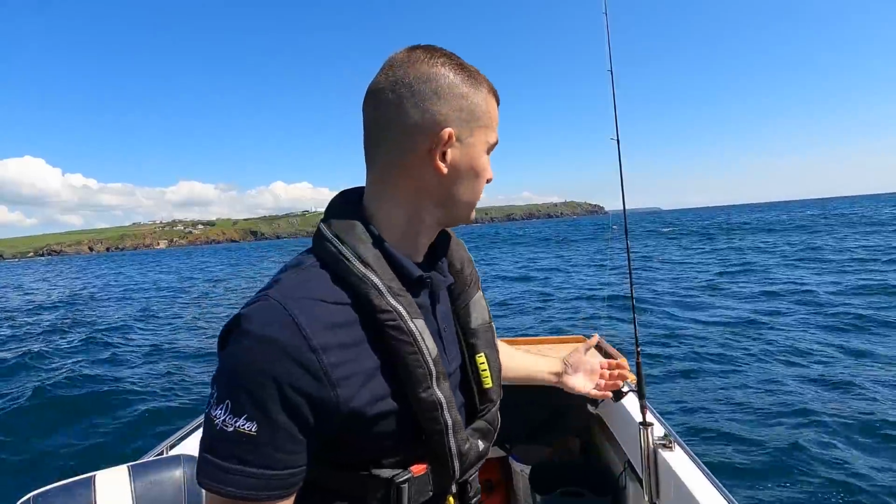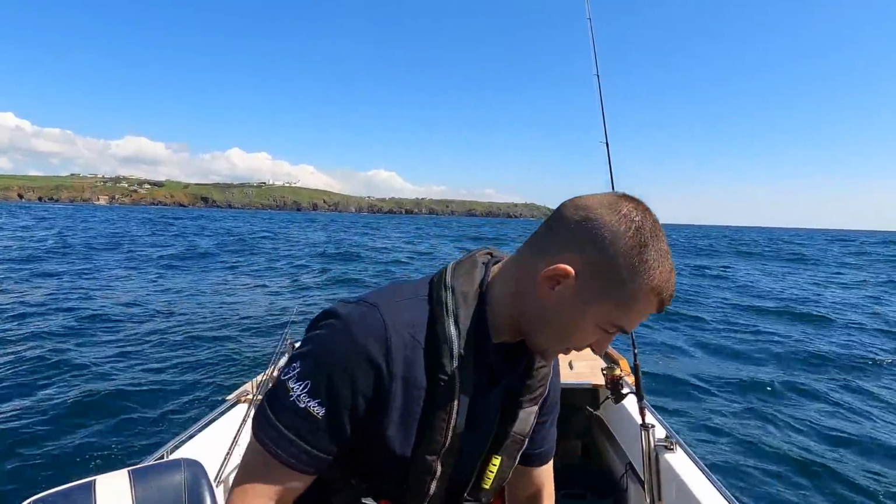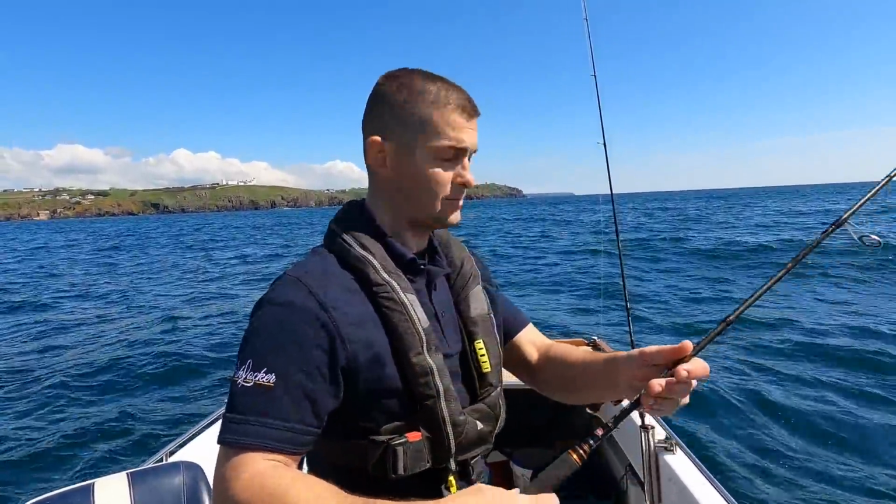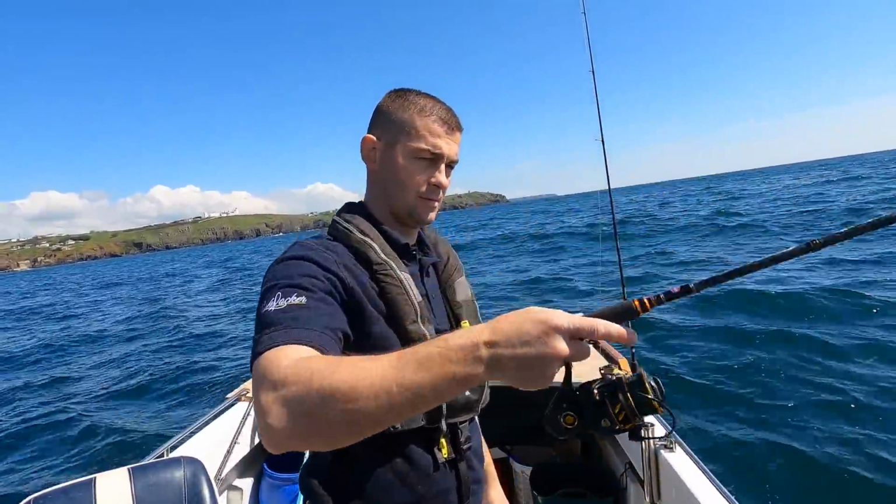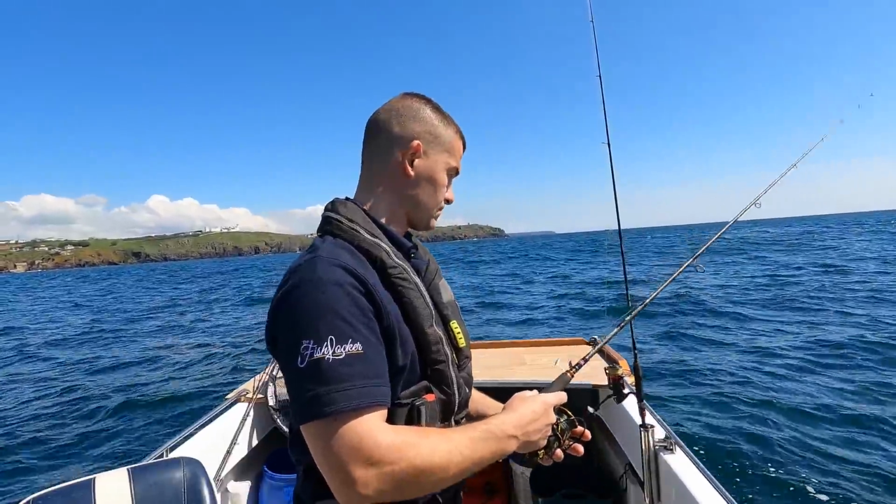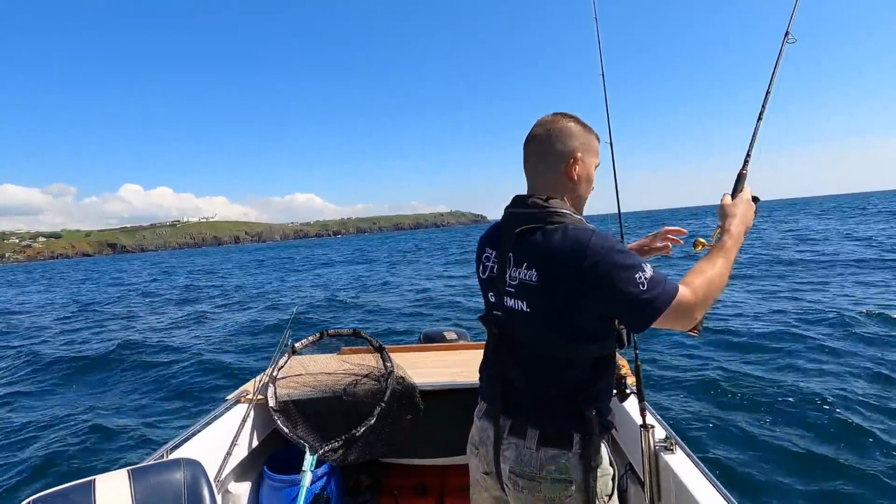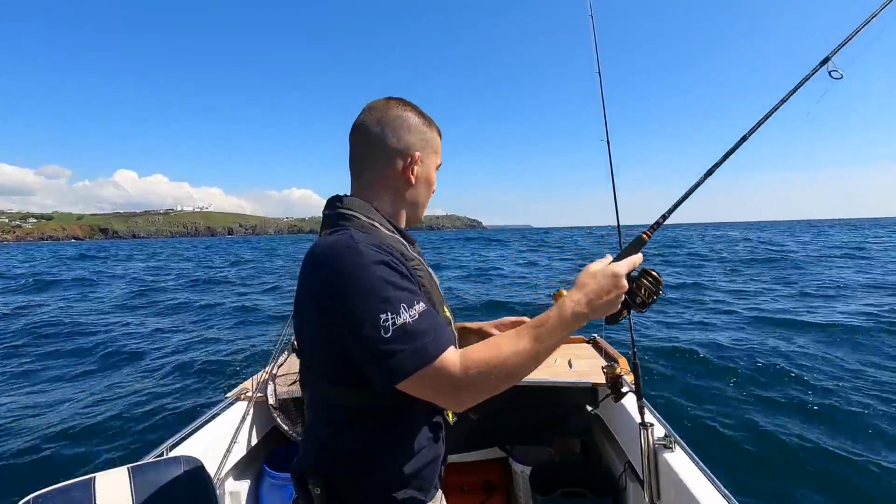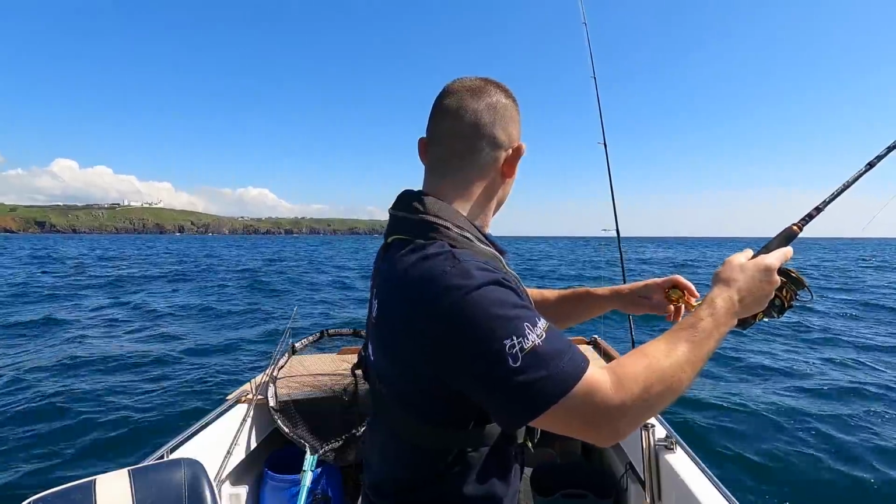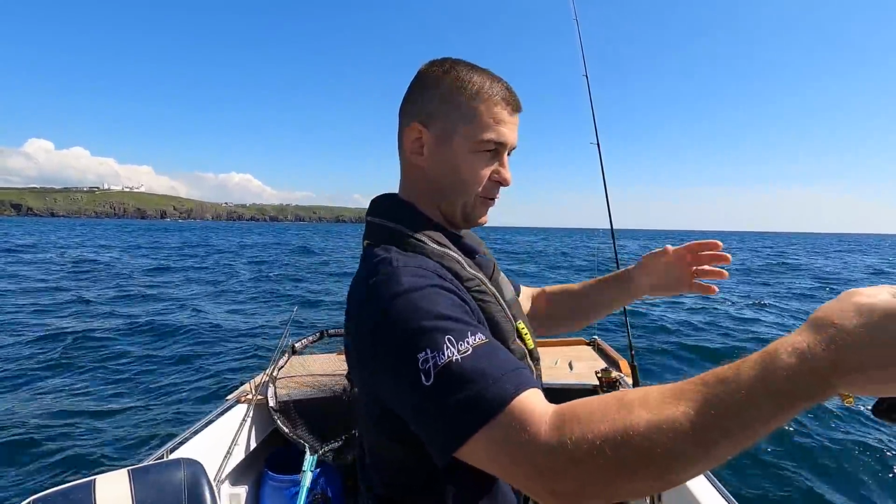All of these fish today have been anywhere between 3 and 4 pound, but a couple of tiny ones. If I get one of about 5 pound, I'd take it for the table. A bass of 4 and a pollock between 5 and 6 is perfect. 18 metres. Oh, there's a fish. Just flicked round and looked at the sounder and I thought, that's a fish, that. I actually saw my lure drop down and I saw a fish come out of nowhere and smash it.